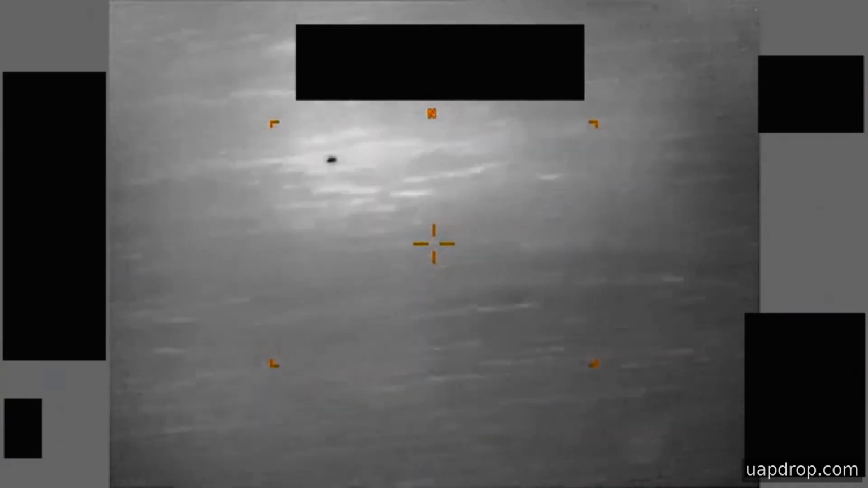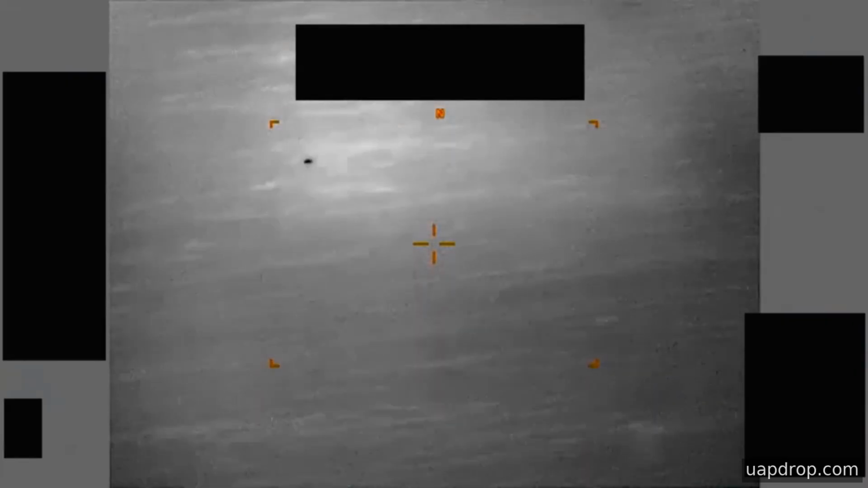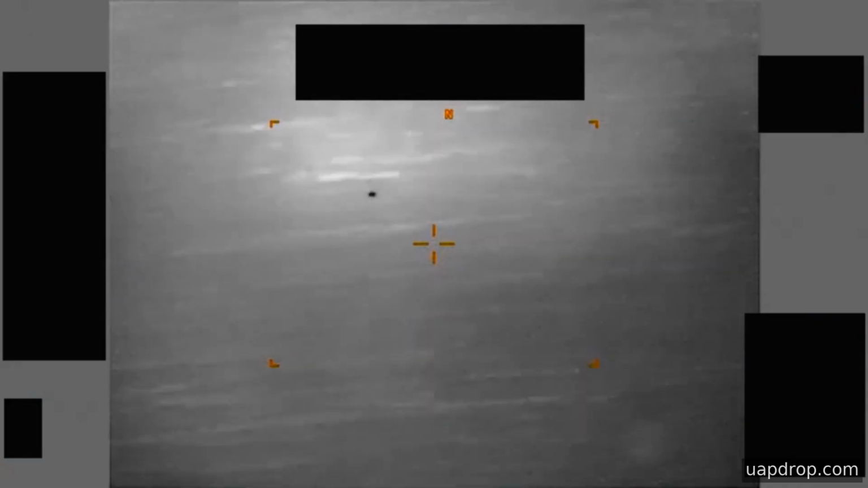Analysts and members of the public will therefore rely on the visual behavior in the clip, the contextual notes from ARRO, and separate reporting to form hypotheses about what was recorded.